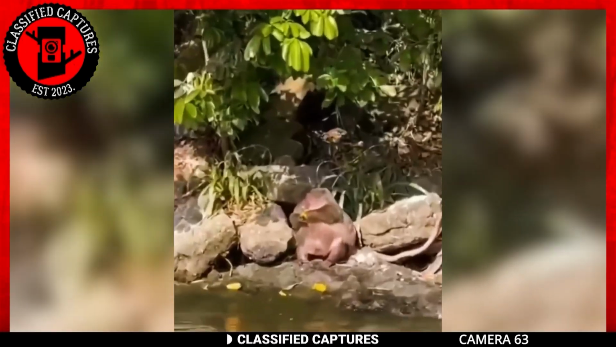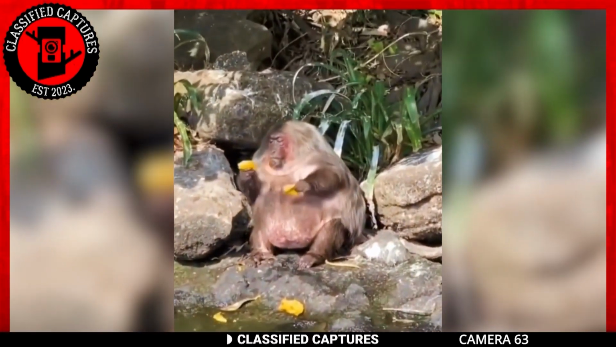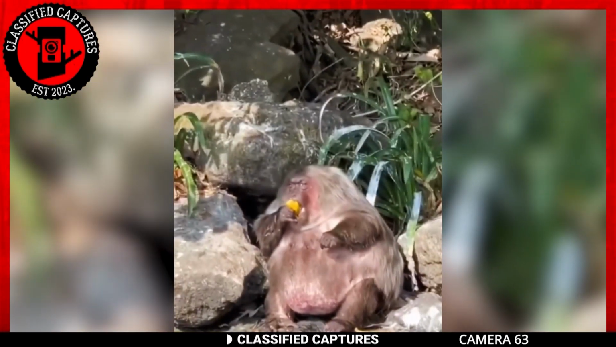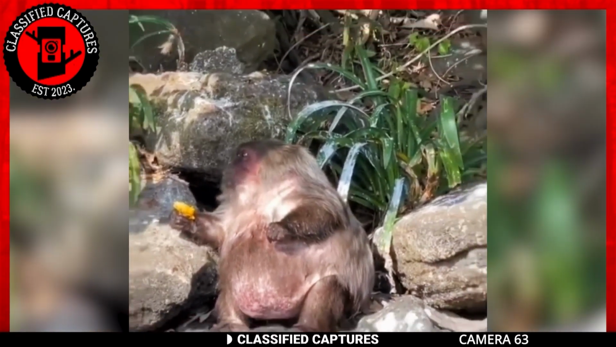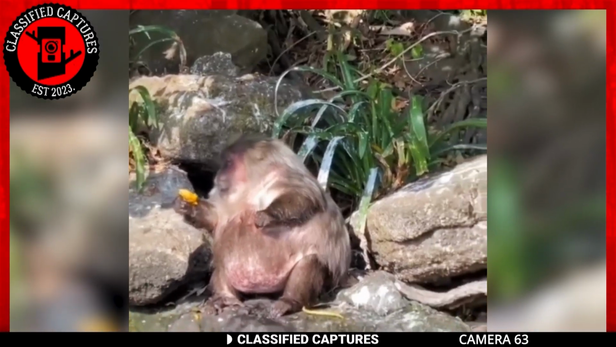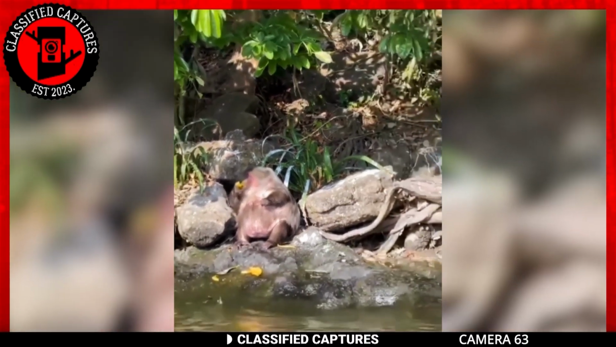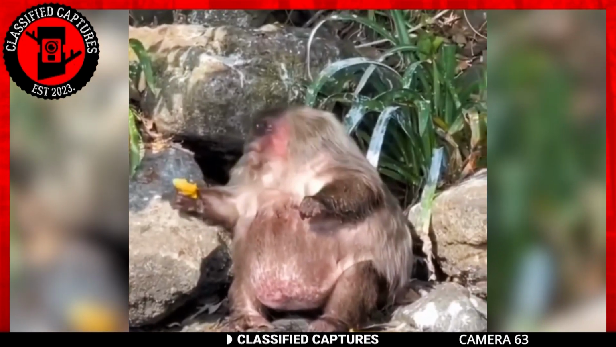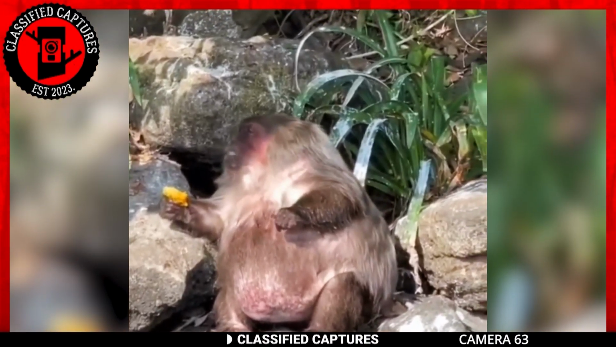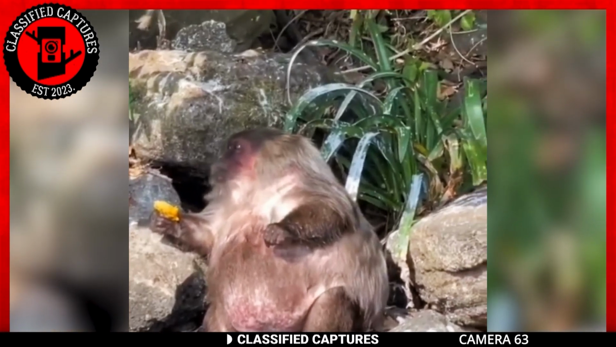And let's talk size, shall we? This monkey isn't just playing around with a snack-sized meal. Nope, he's embracing the buffet with gusto, proving that he's a true fruitarian at heart. With every bite, you can almost hear him say, "Ah, yes, my dear Watson, this mango has just the right balance of sweetness and tanginess."